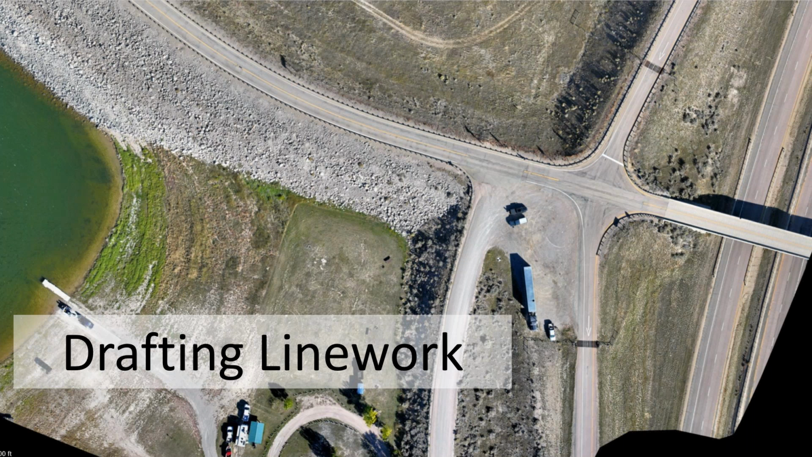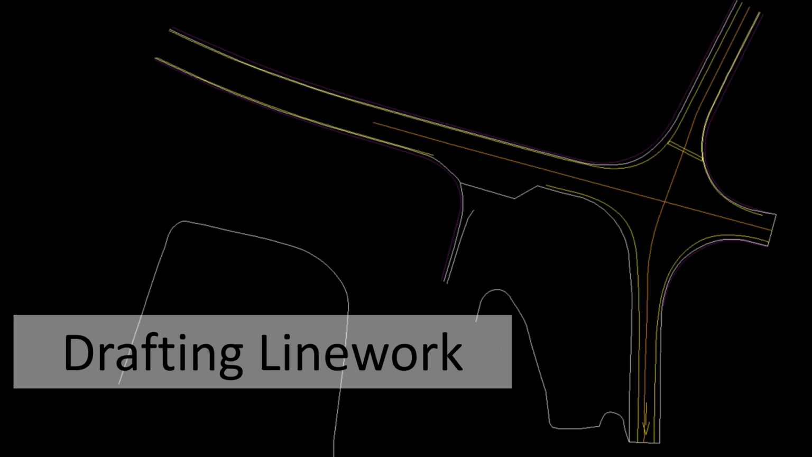In this small section of this project area, something that a lot of people are going to be familiar with are these roadways or intersections. What I ended up doing is spending a little time extracting some linework. Nothing too crazy there, but you can see the linework that was extracted, and that was using the ortho photo.